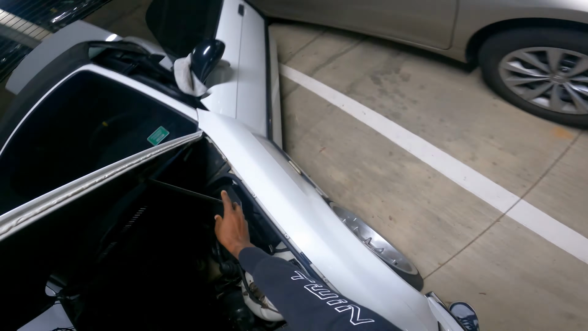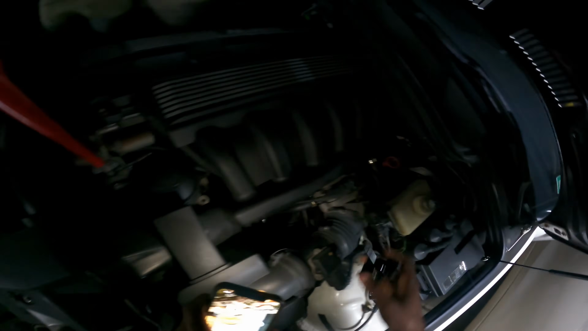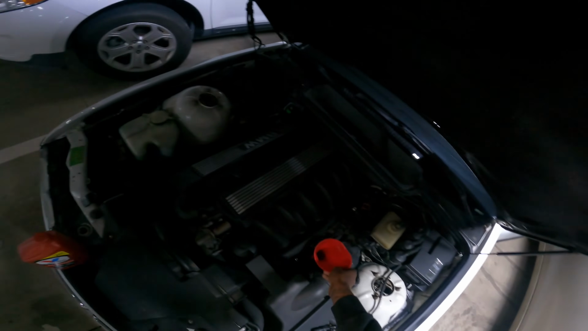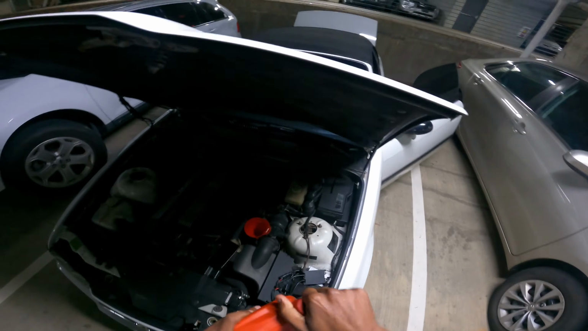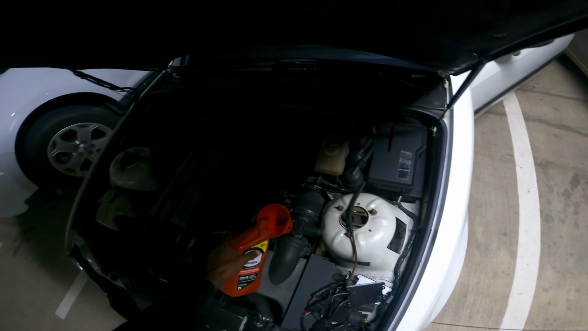Gotta throw some ATF in it. My shocks never stay on either. Shocks are done. Pretty sure it's drained out a good bit. Hasn't drained out that much actually, as much as it usually does, but I'm still gonna top it off here. Just gonna throw our funnel down in the power steering reservoir and throw some of this ATF in there. Make sure our power steering's all right, because I don't want our steering to go out while we're taking a little nighttime cruise.